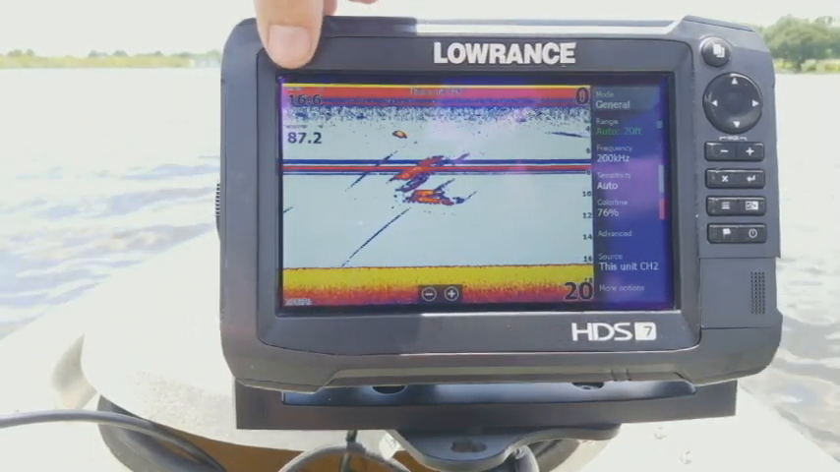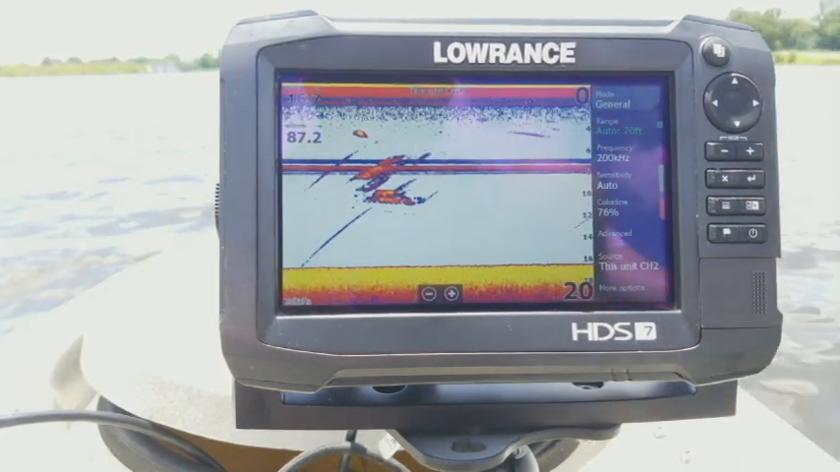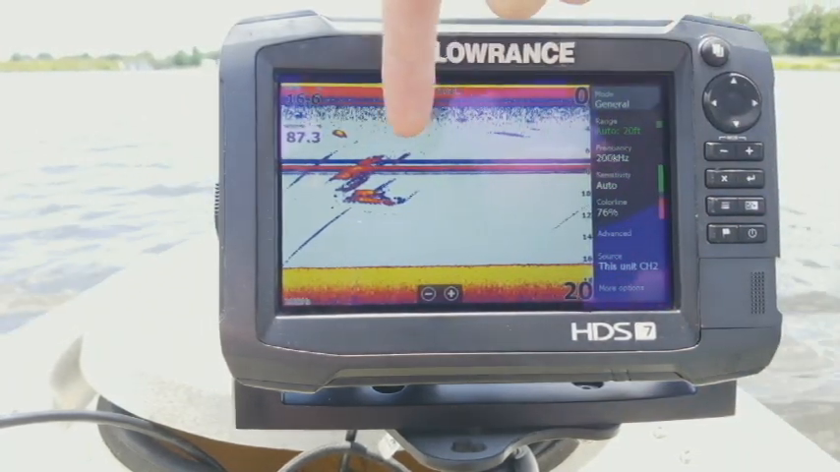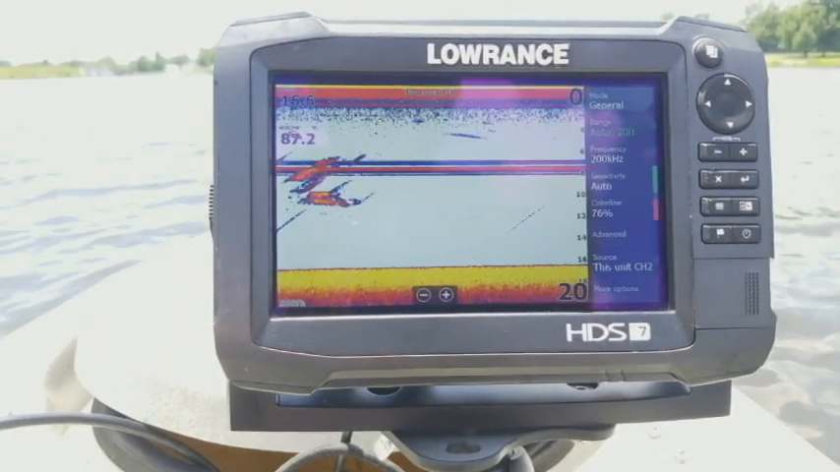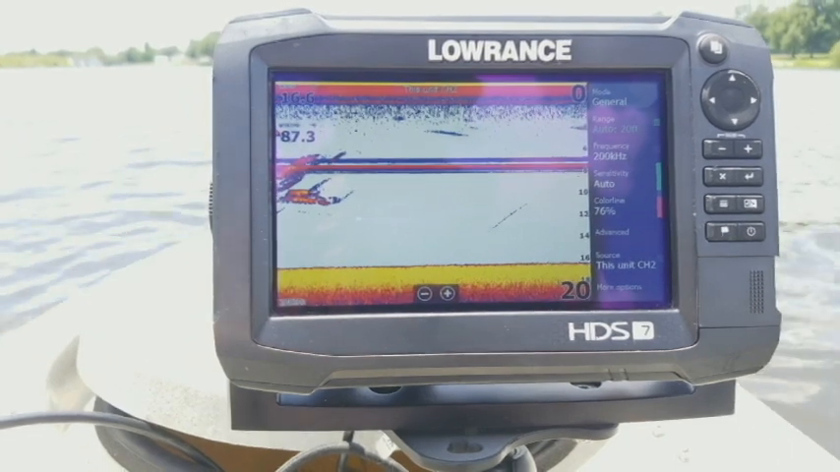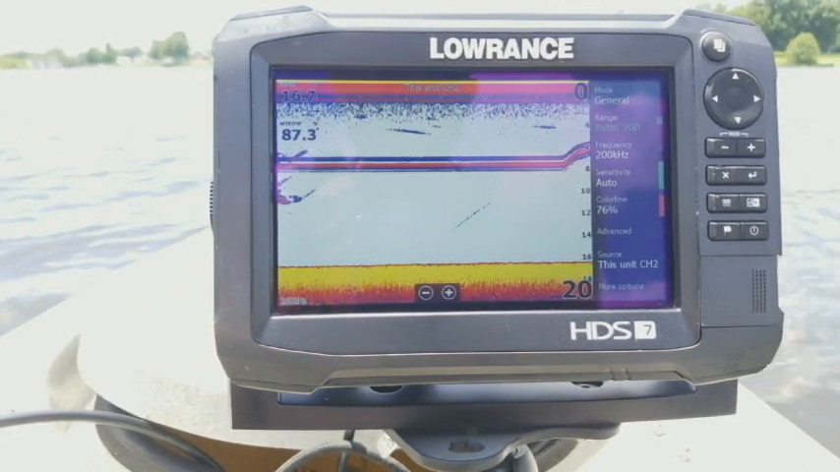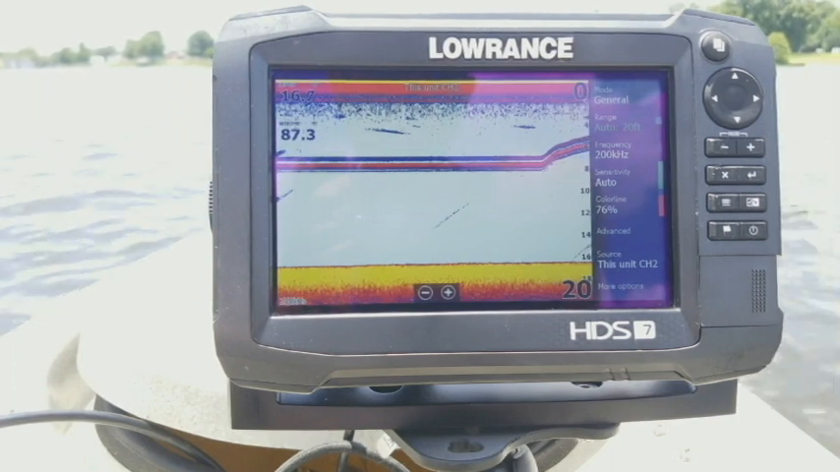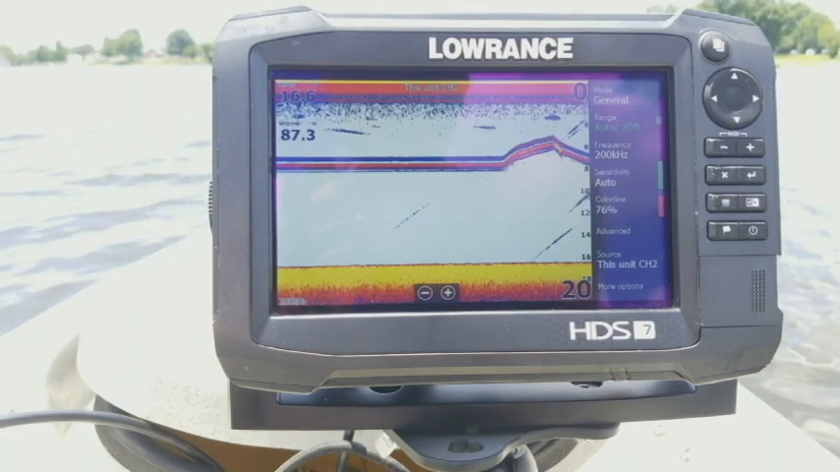Now you also have your overlays up here, like your depth and your water temperature. On here, you're going to see this bar that's going right across the screen. What that is right now is my lure down in the water. If I take my line and lift it up, you can see how it goes up on the screen. And as I lower it back down, you can see how it lowers back down on the screen.